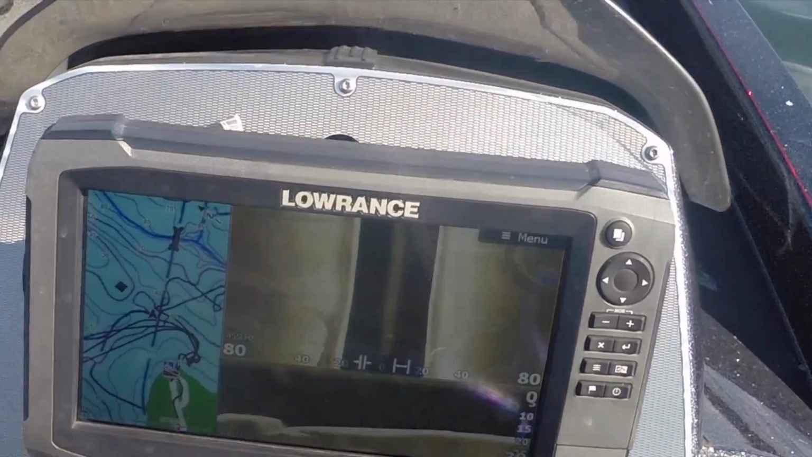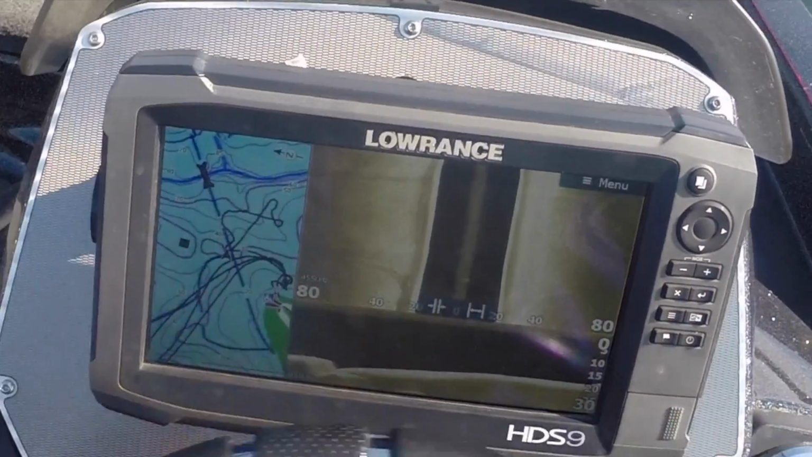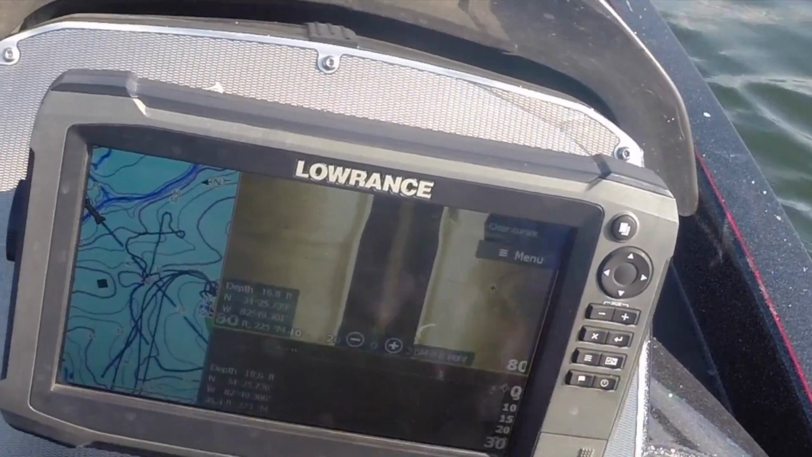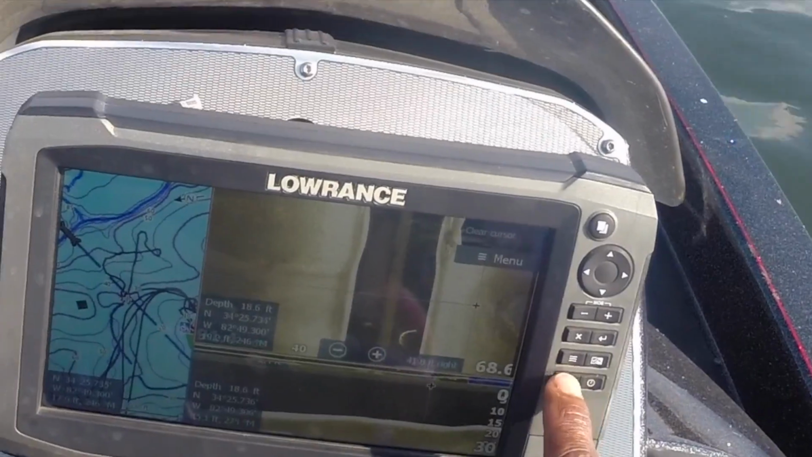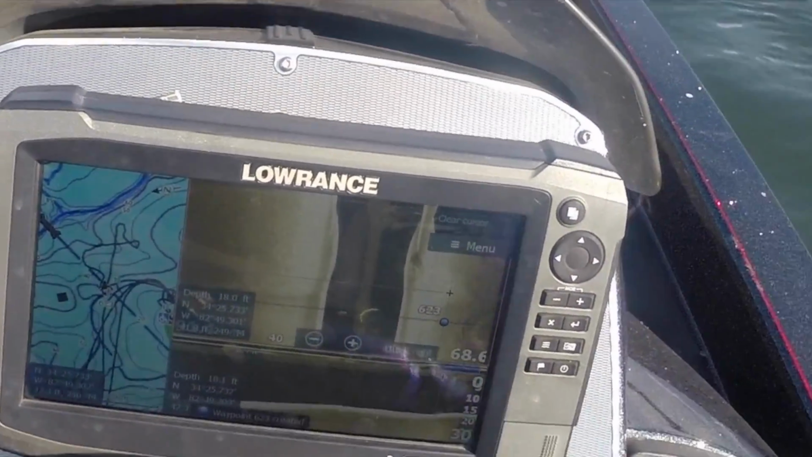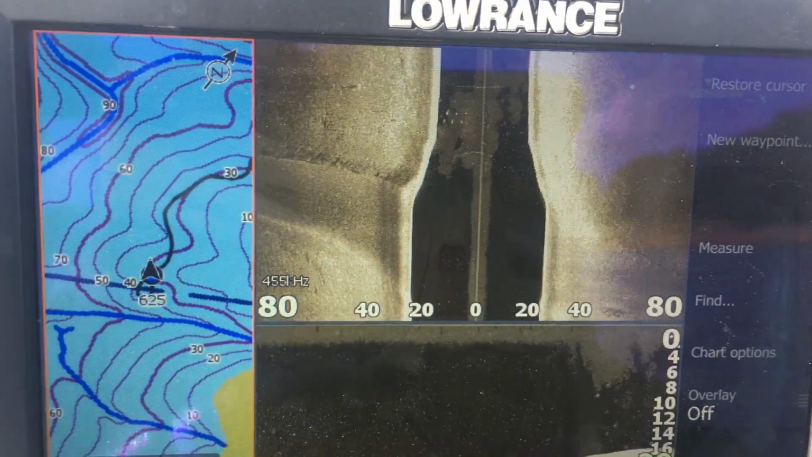I have the capability to ride right over that road bed and see exactly where it is. If I wanted to waypoint where that is, I could put my cursor right on there and waypoint it, and I could drive straight to it or make a cast to it, however I need to do it. I'm looking out to the left and right here.